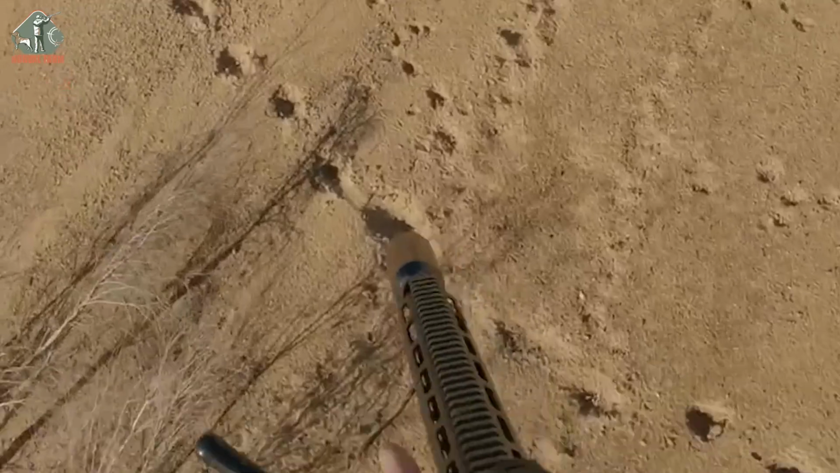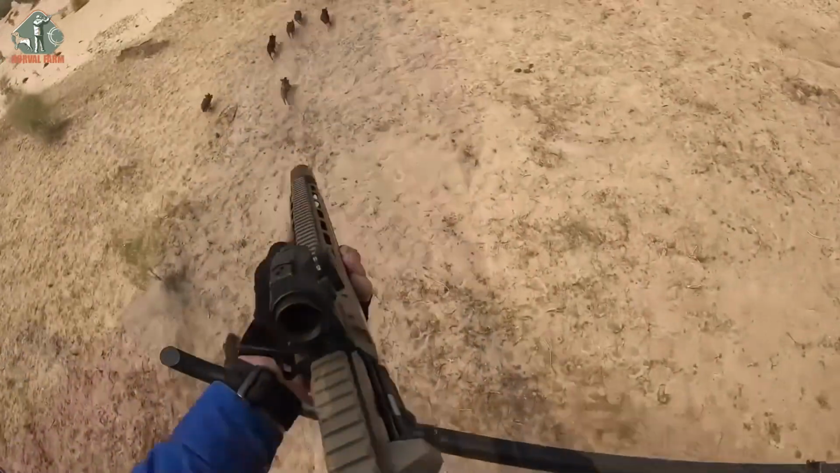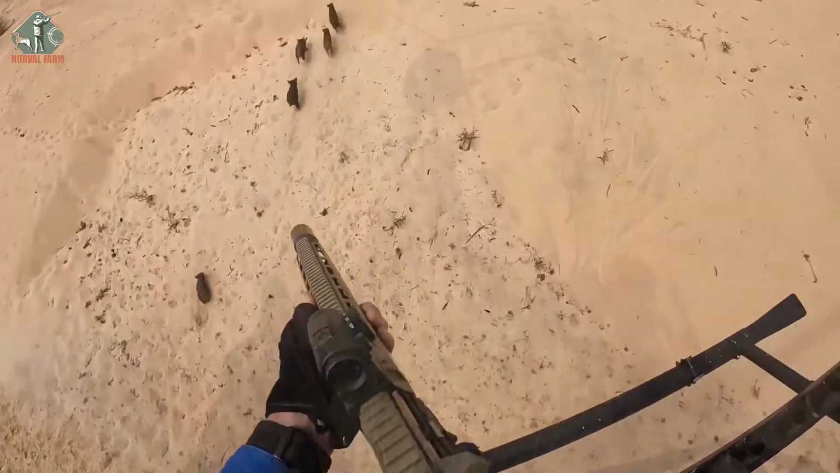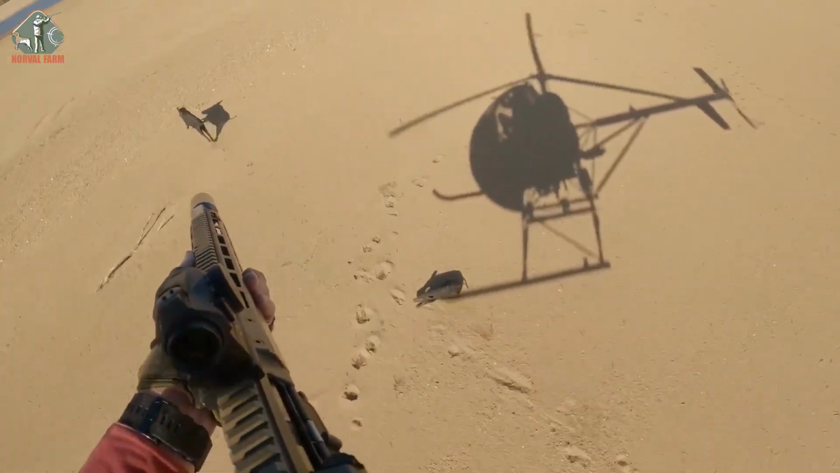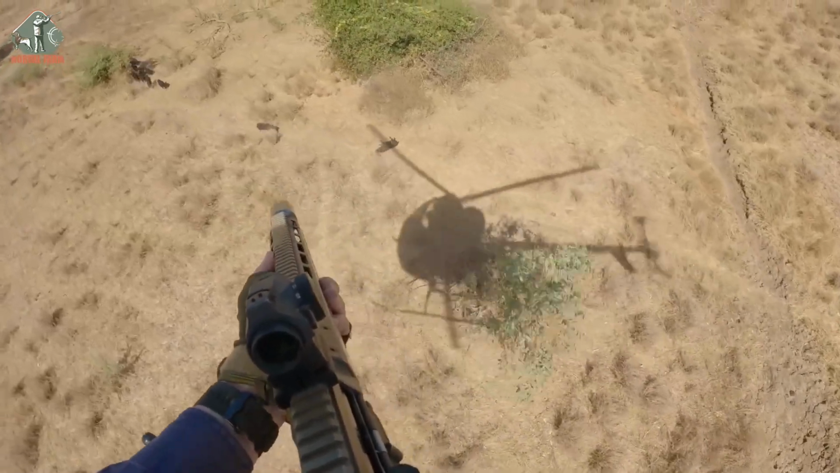No matter how many times they change direction, my rifle doesn't waver. Wherever they go, our helicopter follows close behind. One by one, the boars fall under a continuous rain of gunfire. Just as planned, not a single target is missed.